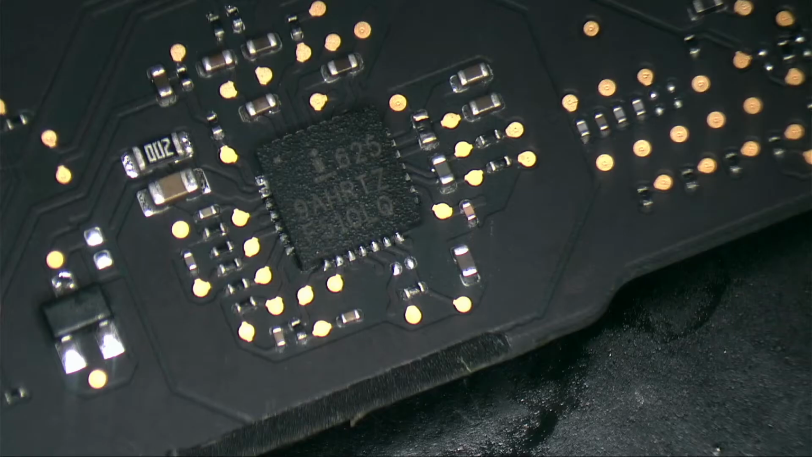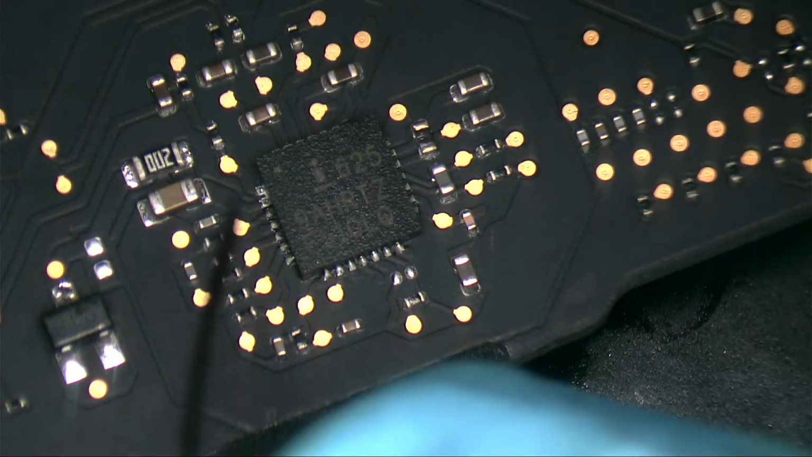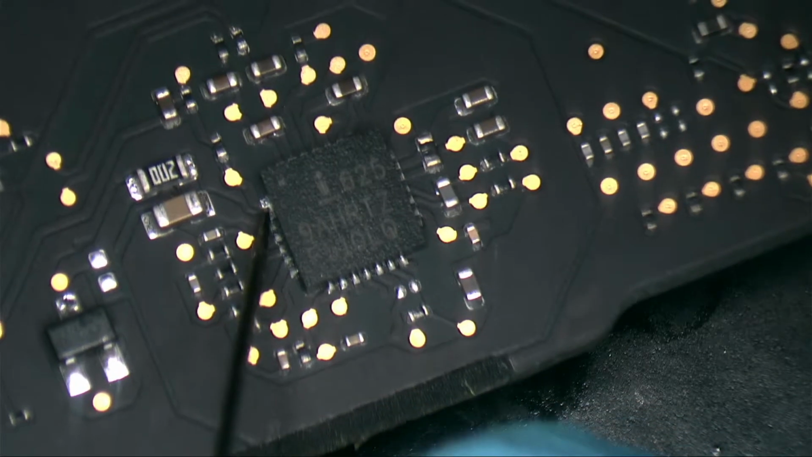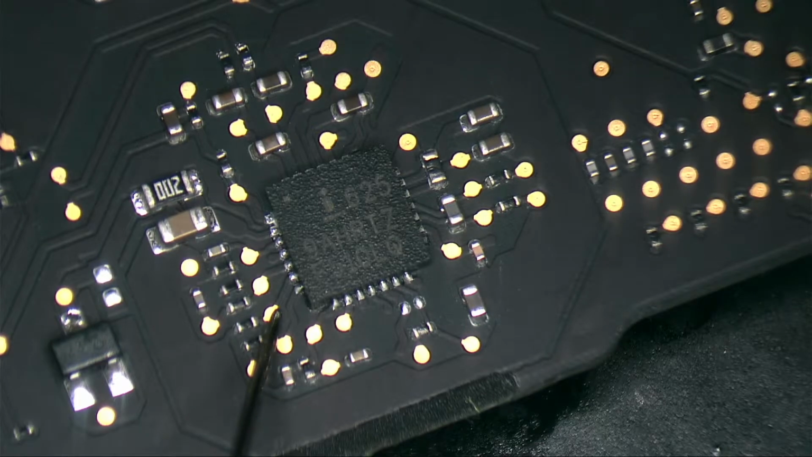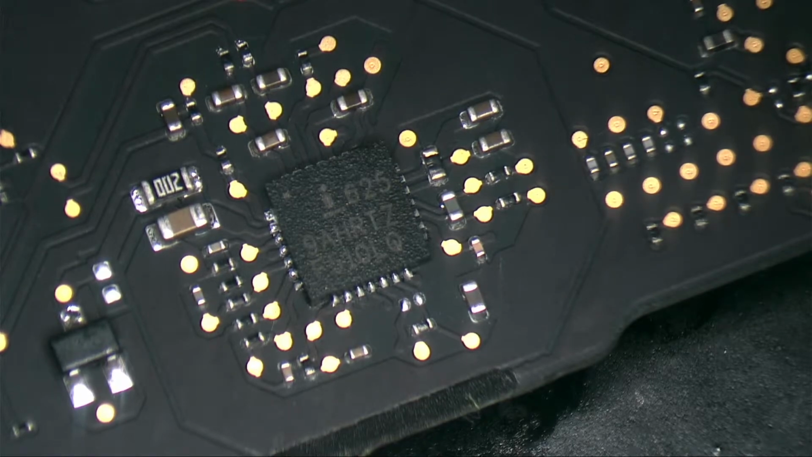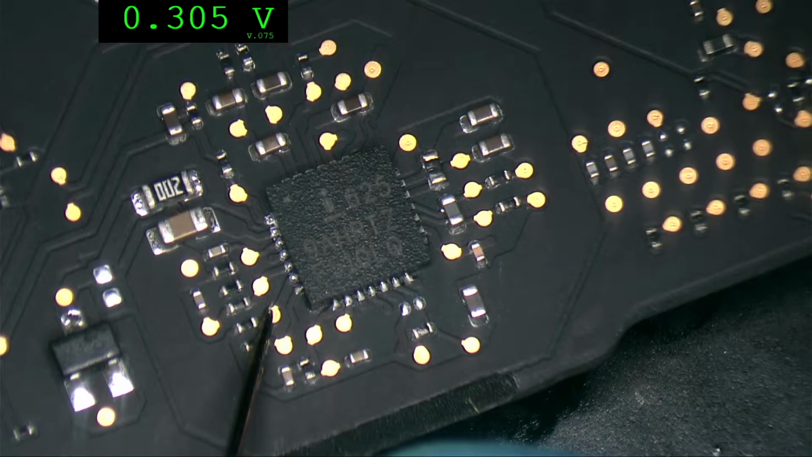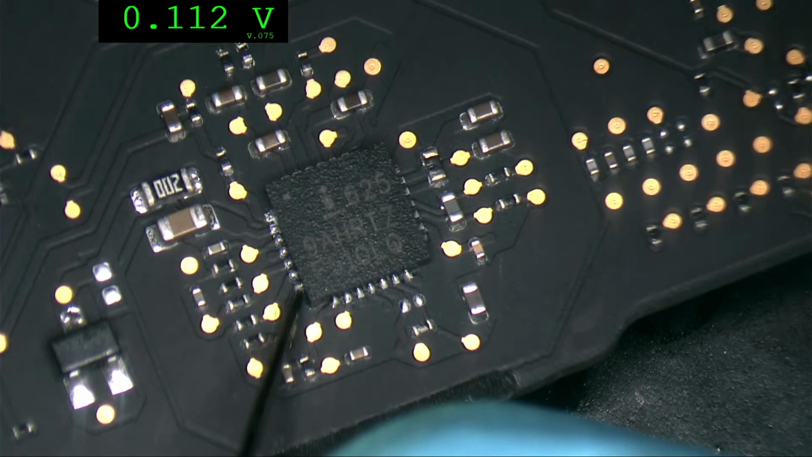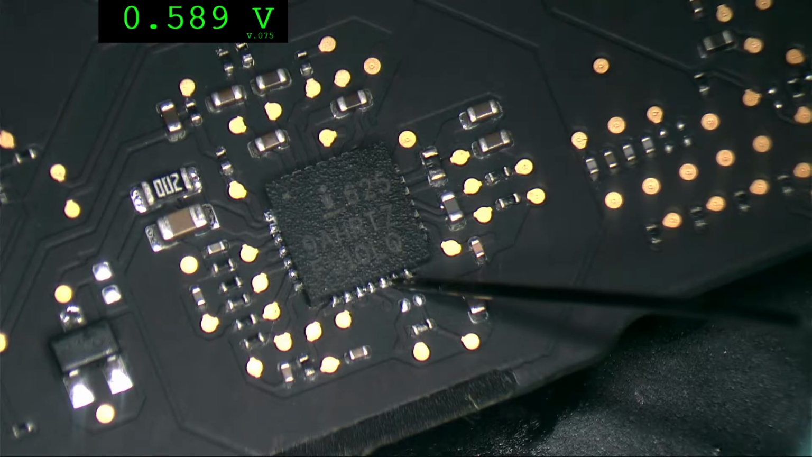Okay, I'm going to show this. So I'm checking if any of these pads is shorted to ground. This one is not shorted to ground. It's 112 millivolts. I need to show you no voltage. I need to show you the power supply now here. Okay, in diode mode, I'm checking this pad. I have 112, and then I have this one. It's good. Let me see if anything else is low over here.